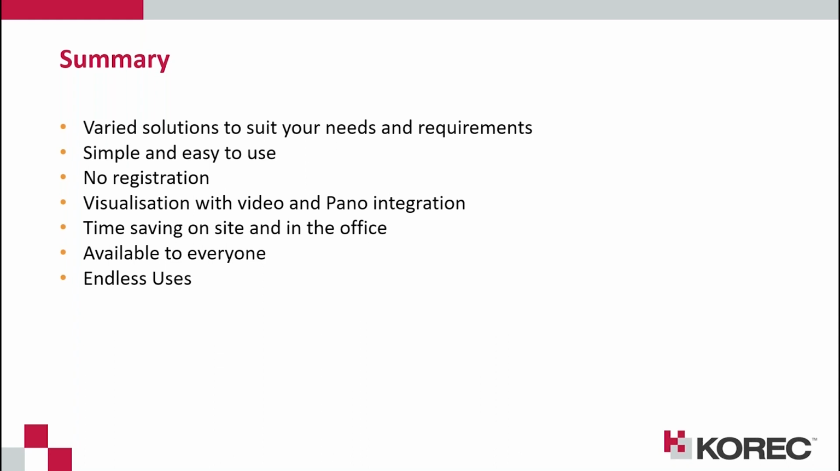The main key thing for me is the time saving. Being able to move through a building or externally just by holding a device in your hand and walking at a fast pace to collect all the data. As we saw, it's also available to use across multiple applications, so we can cross-reference it through different applications and use it in almost any environment.